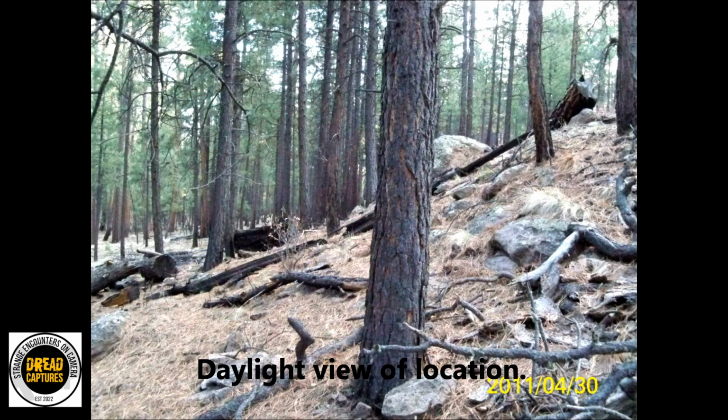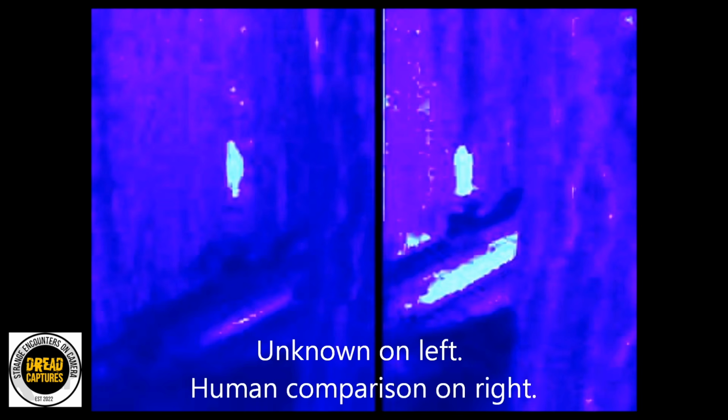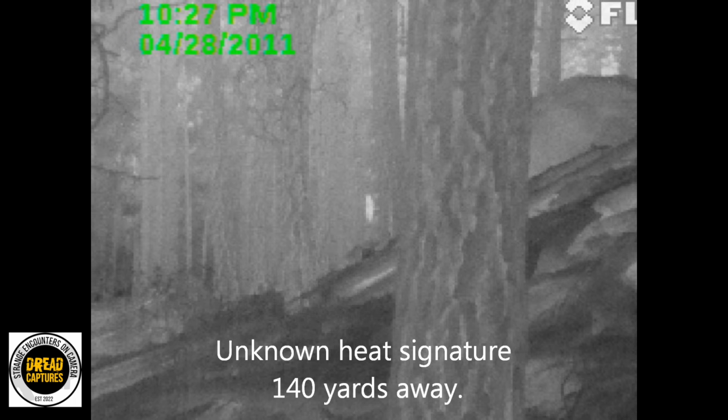April 2011 in the Immerse Mountains, New Mexico. Kirk Brandenburg captures thermal footage with professional equipment that sparked years of debate. The analysis gets technical fast. Human comparison subject at 100 yards. But by using bark patterns, diagonal logs, and terrain analysis, they place the creature at least 150 yards away.